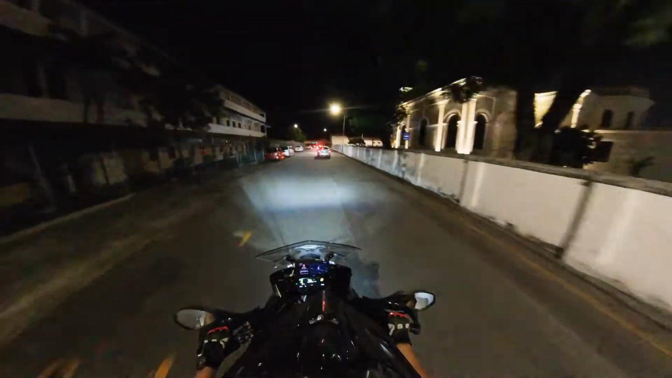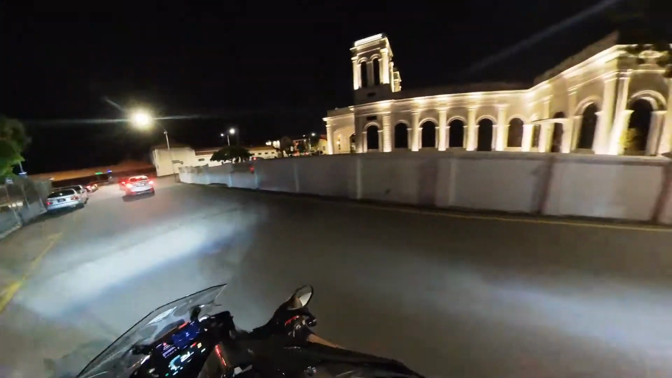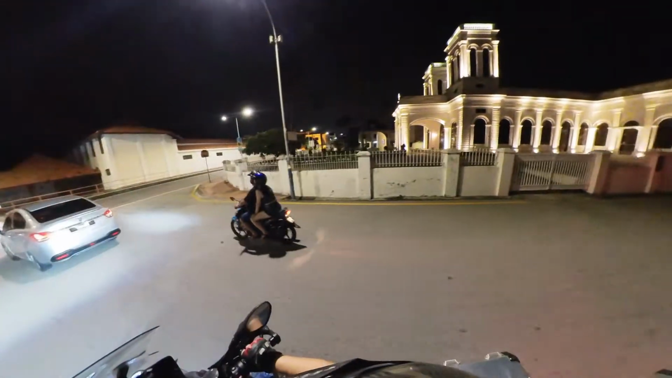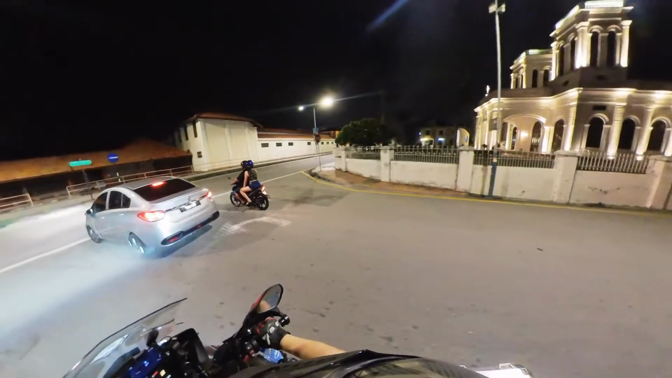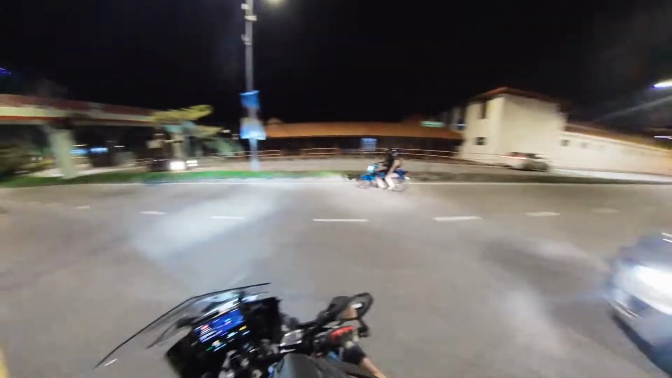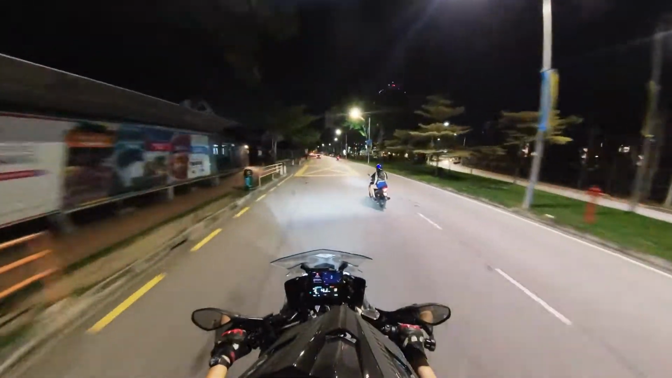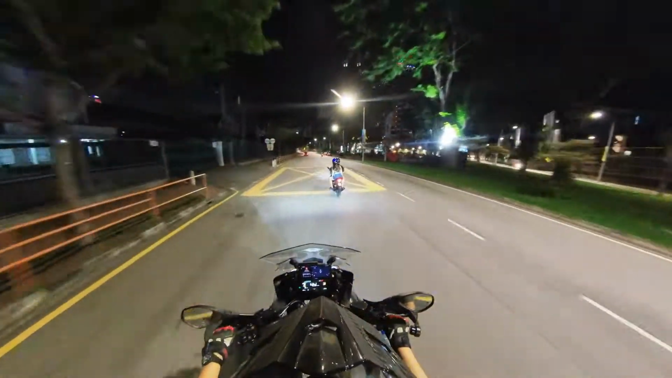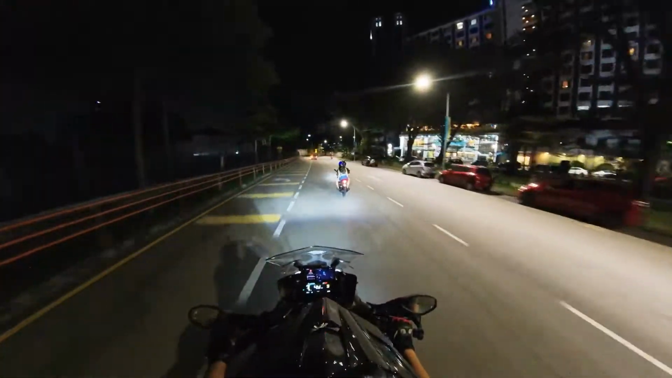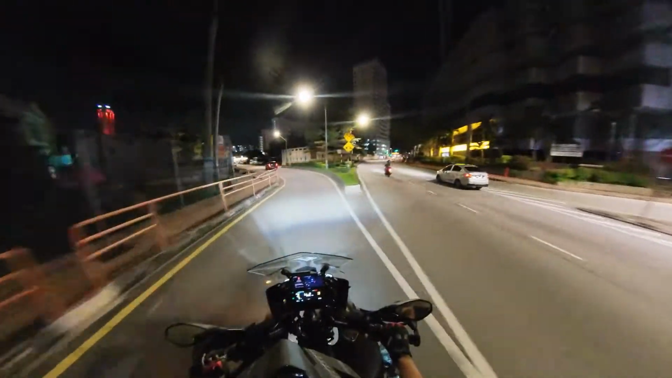Alright, we're gonna make a left here. Again, I'm so poor with road names. There's a couple on a bike. Looks like they're going to some party. This is approaching Lebuh Pantai. Yeah, that sounds a little bit dubious if you pronounce it wrong. But yeah, we're actually gonna make a left here to this one. I know it's Leith Street.